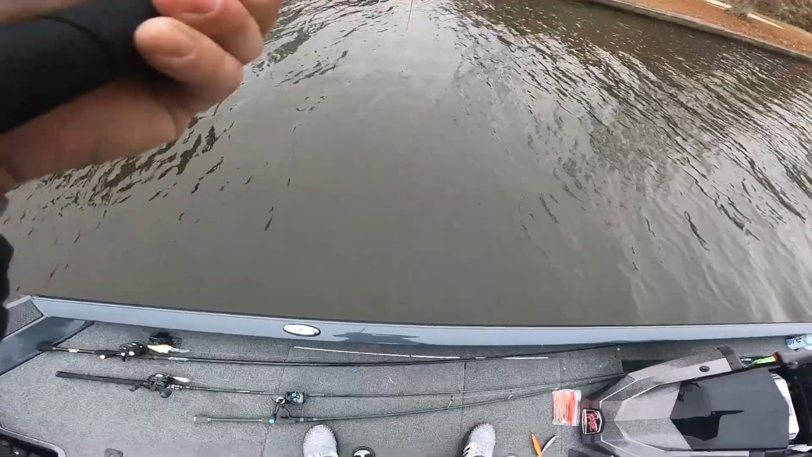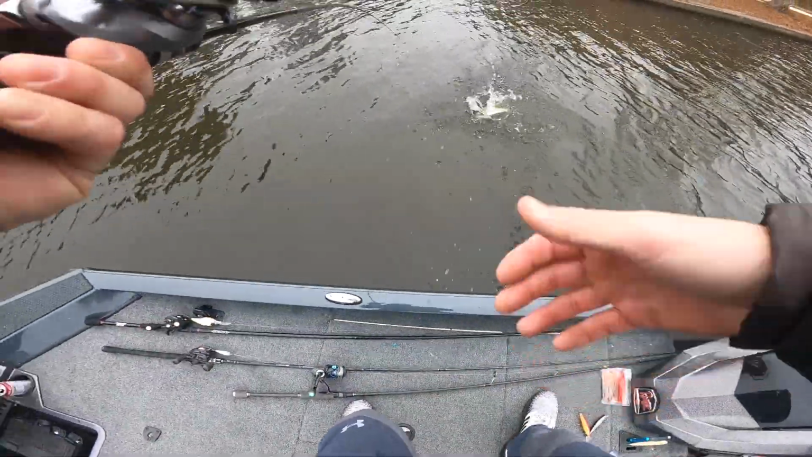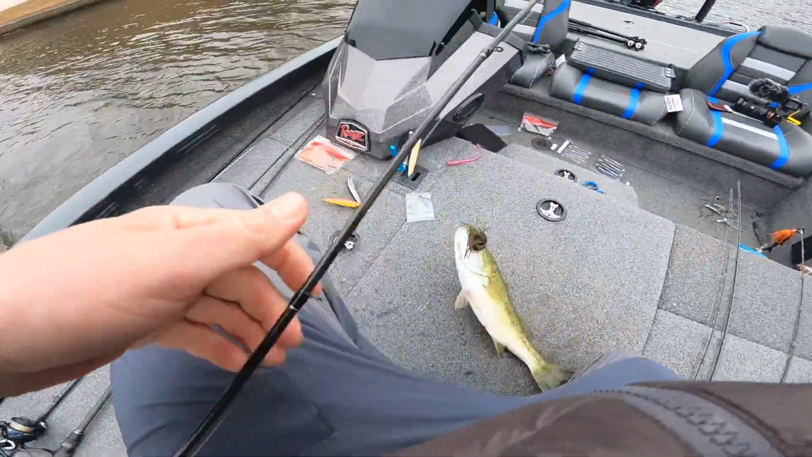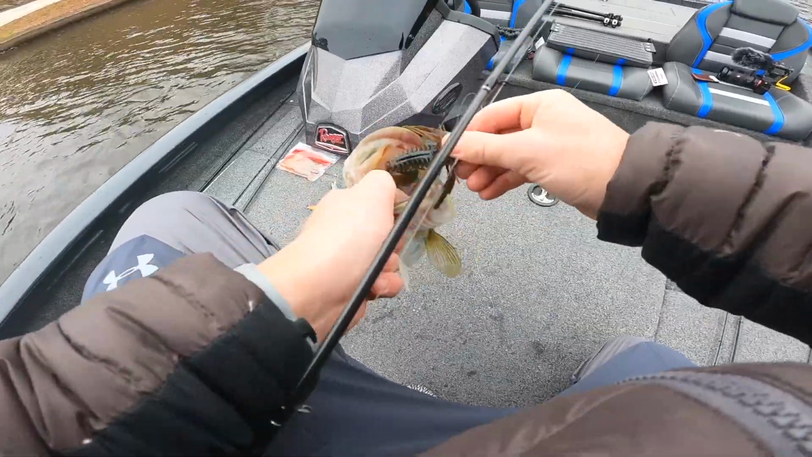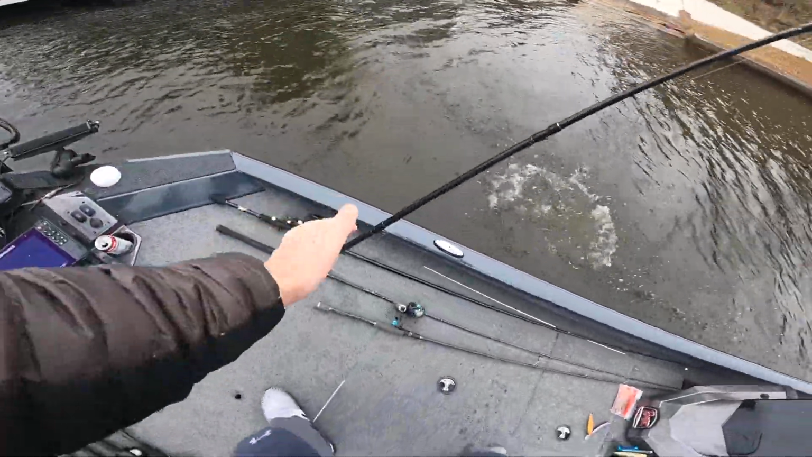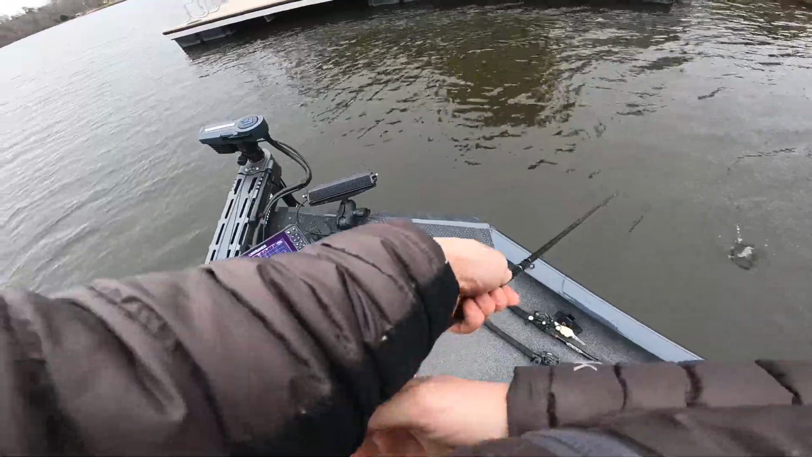God, what have I got? Freaking spot. Running his butt off. There's a lot of them under there too. On the jig, there's a pile of them under there.